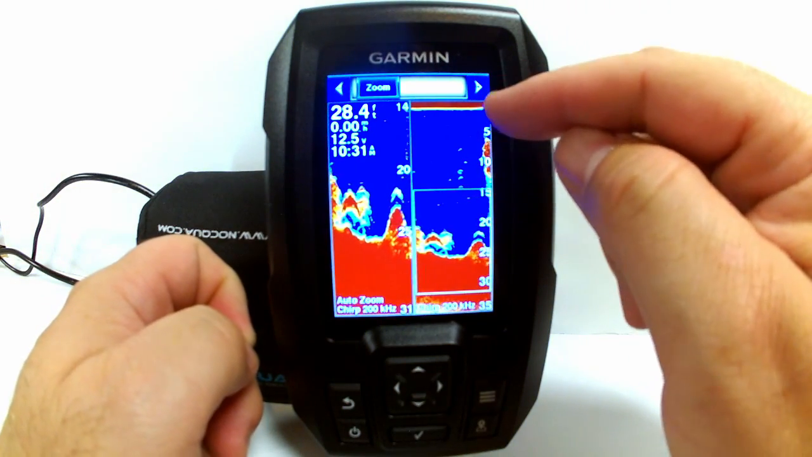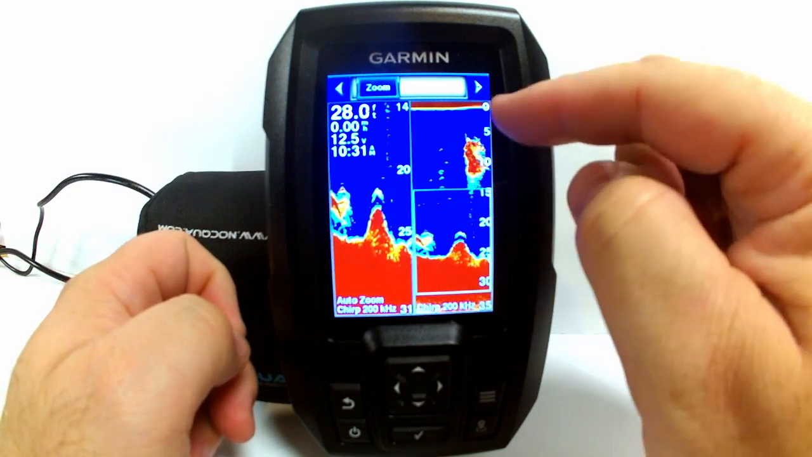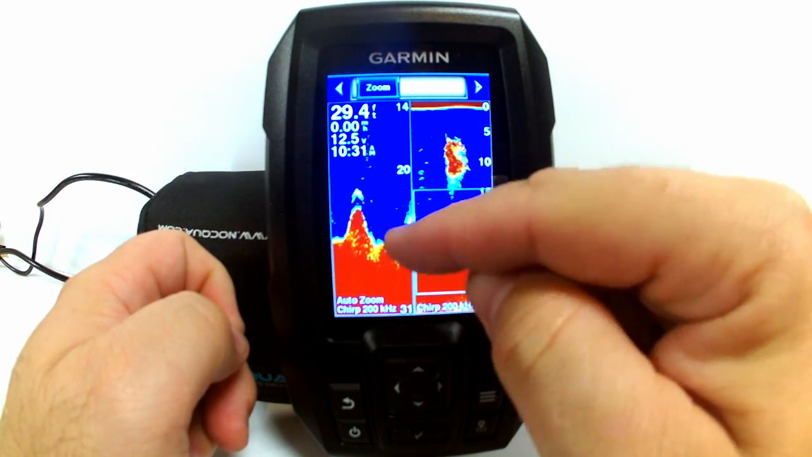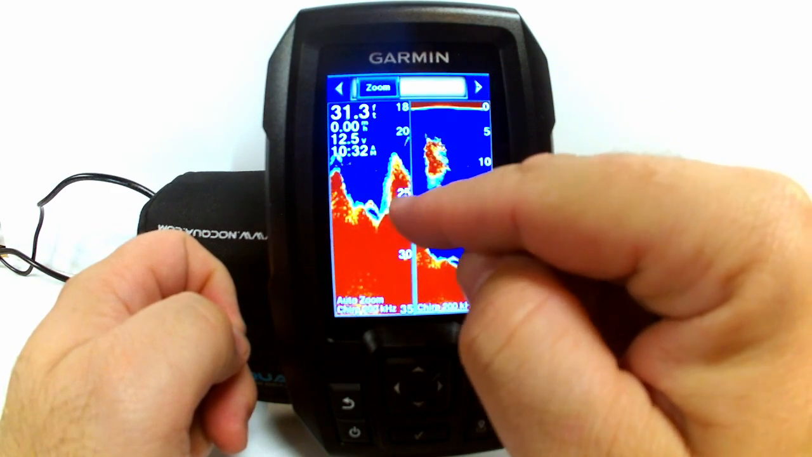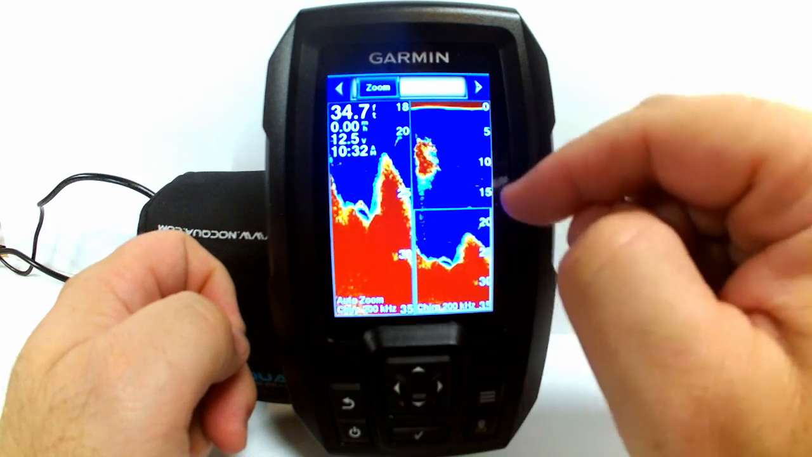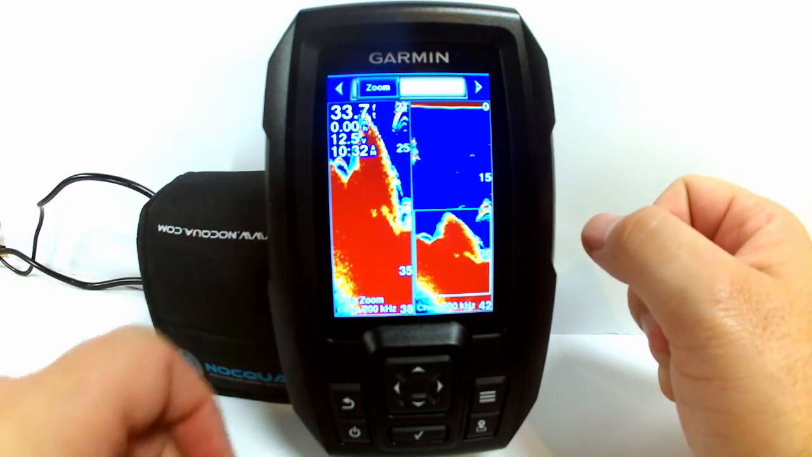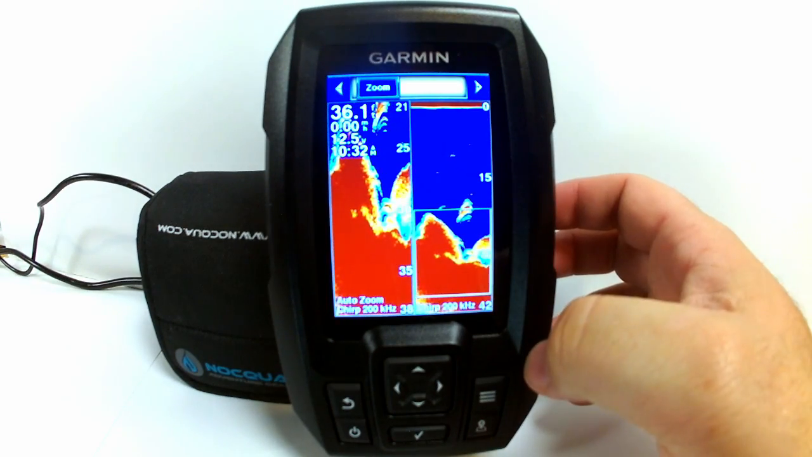So over here on the right, it's going to show what the actual standard sonar would be showing from 0 to about 30 feet of depth. And over here on the left hand side, you'll see it's zoomed from 14 to about 25, 30, and it just makes what you're seeing here bigger, so you can make it out a little better or maybe see some additional details.